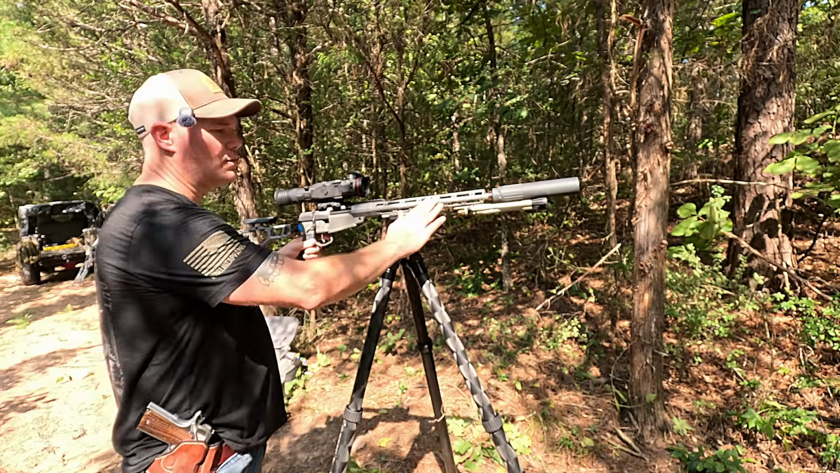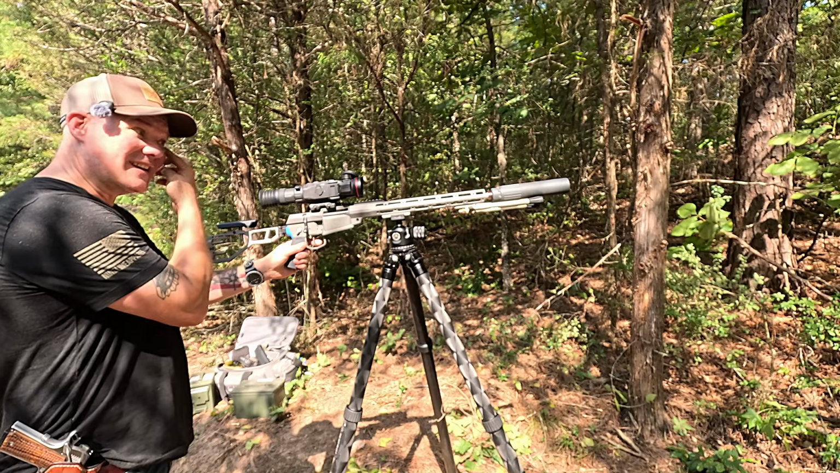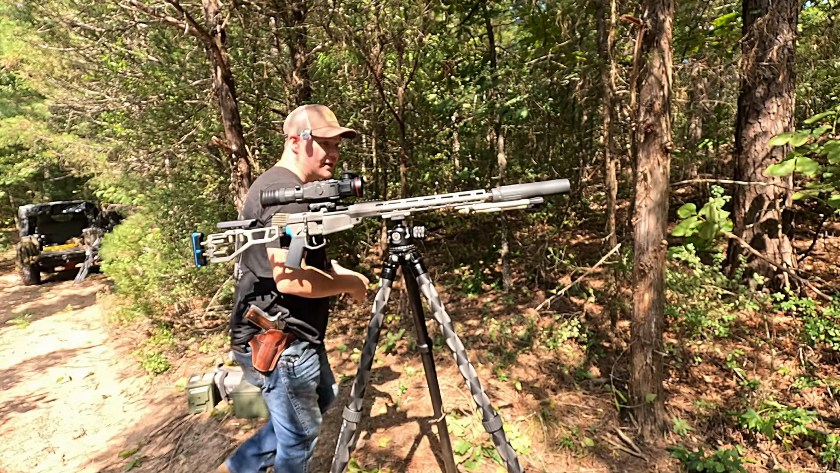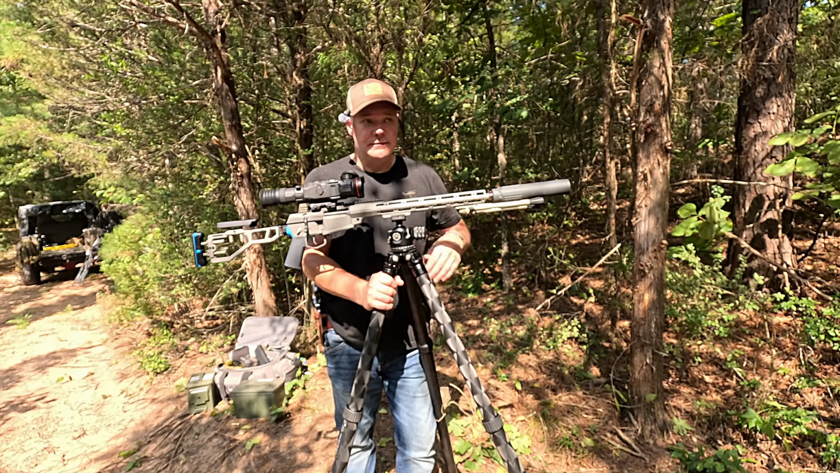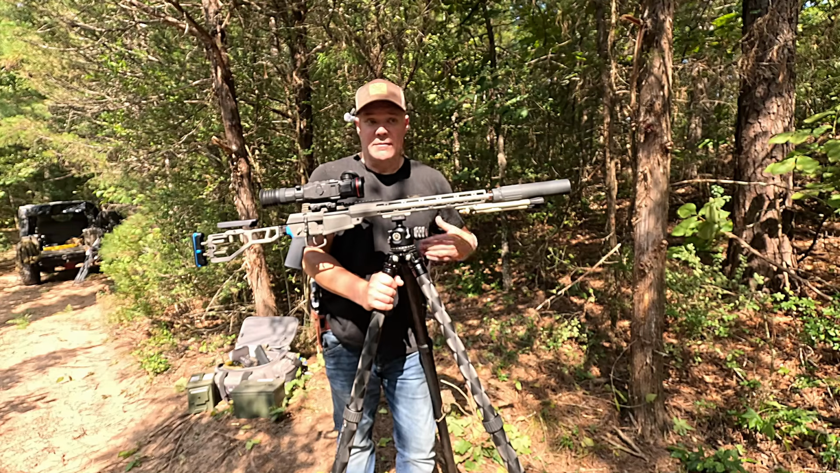And let's see, what else do we have here? So we have the Q mount here, the Q rail. I'll tell you, you can get this in the Q rail, or you can get it in the regular M-lock. I would highly suggest getting the M-lock from my perspective.